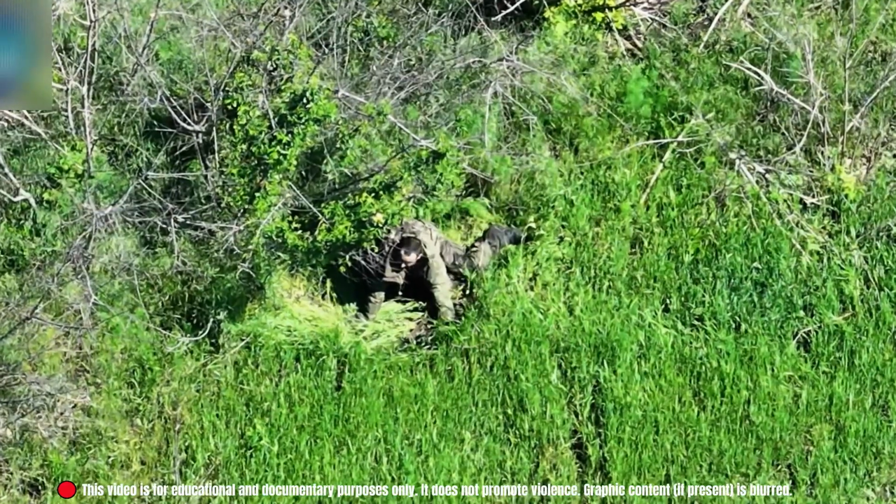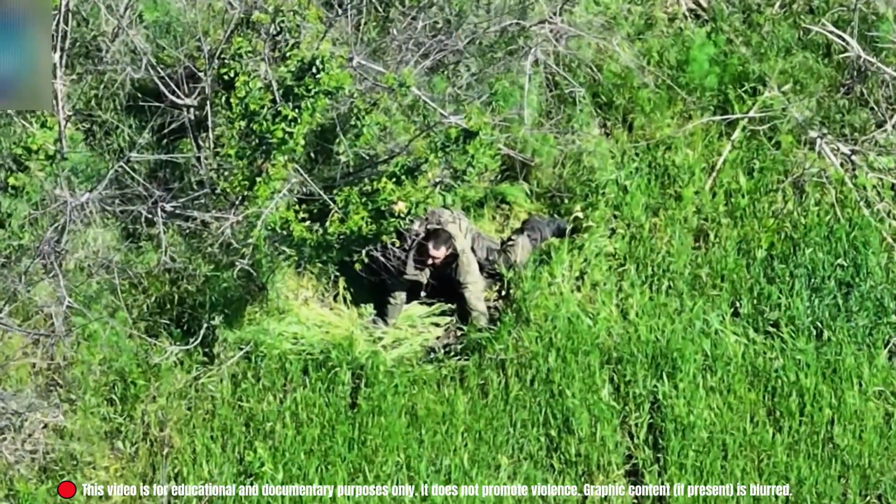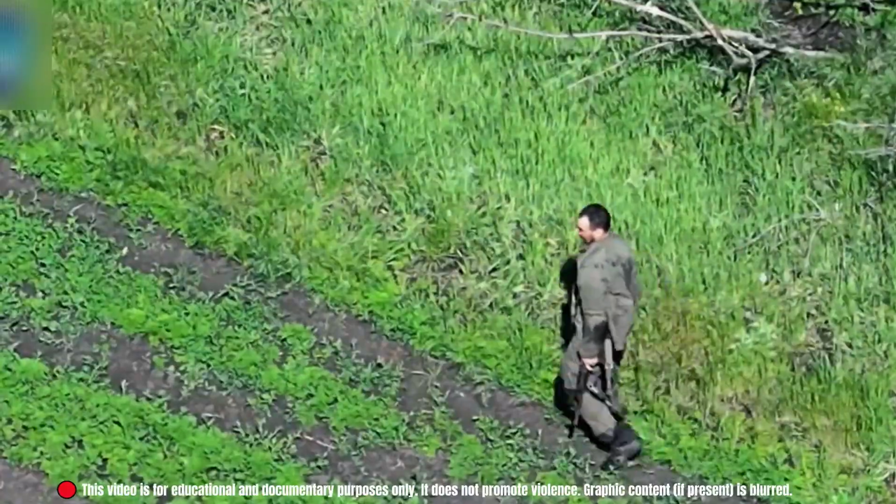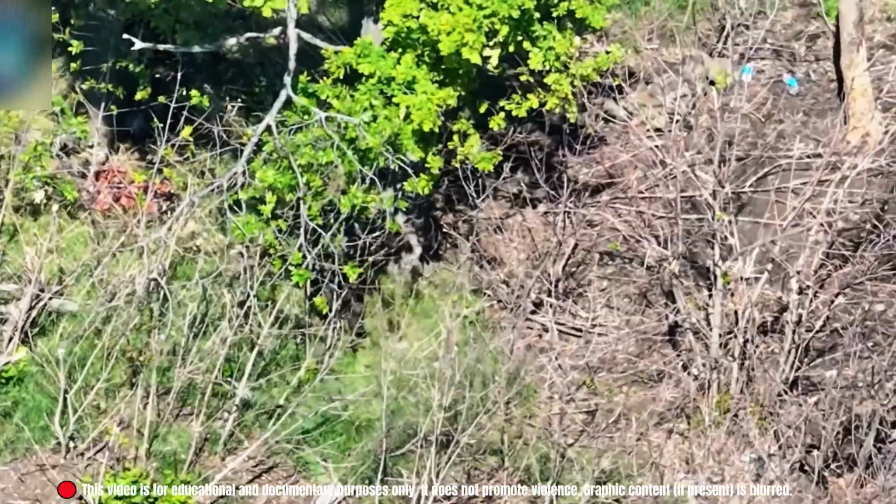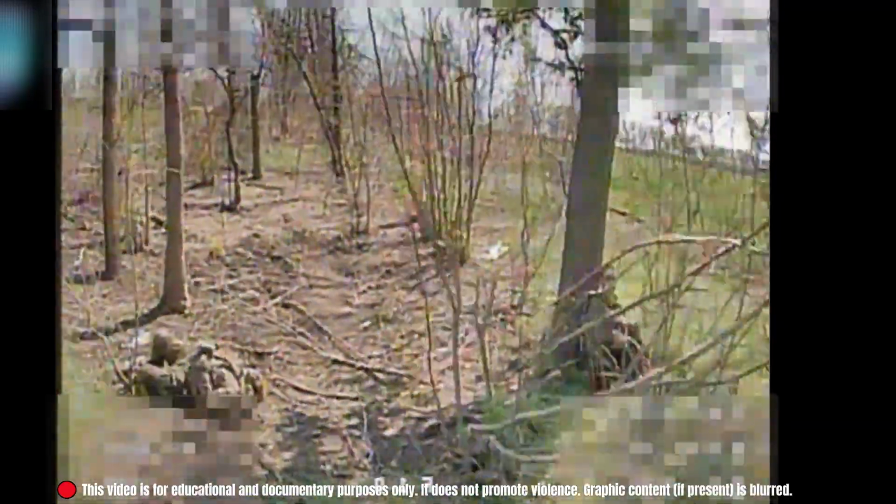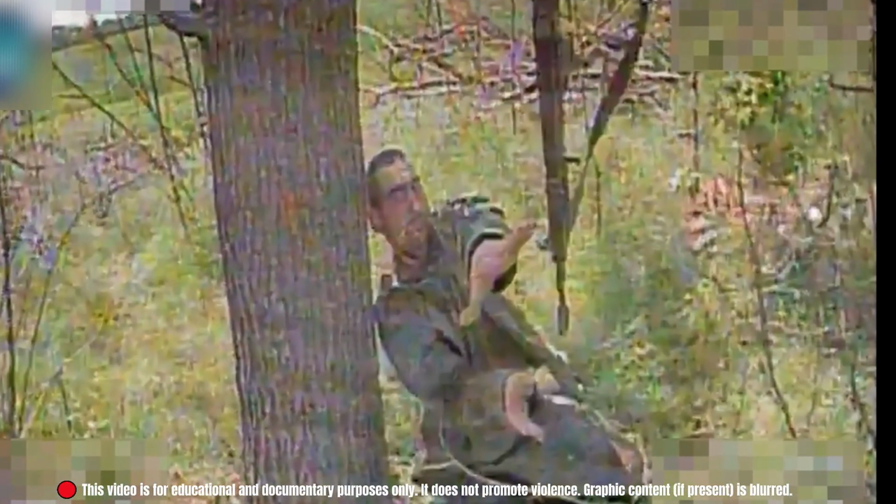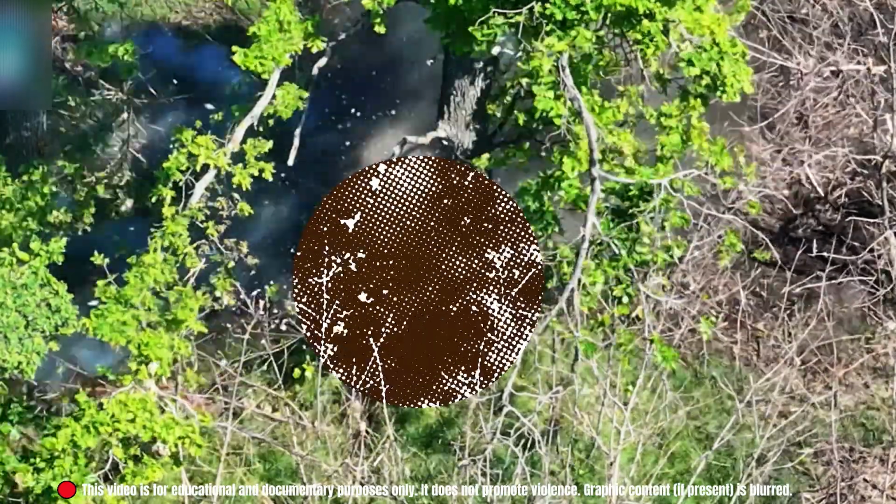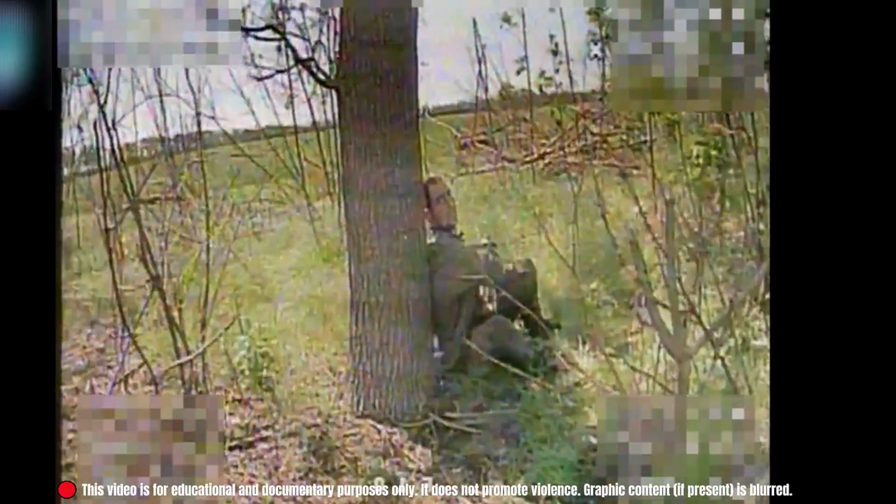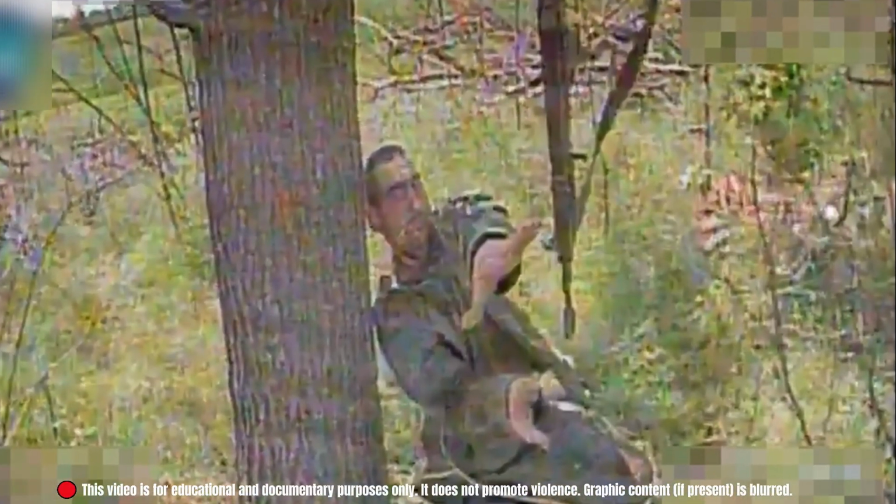In the midday heat, a Russian soldier hid near a green bush spotted by drone optics. Exhausted, he removed his jacket and collapsed beside the road. Moments later, he moved toward a shaded tree, lit a cigarette, and sat down to rest. Moments later, an FPV drone approached low and slow, tracking every breath. He raised his hand. Then, in a last-second act of defiance, threw his rifle at the drone. The drone didn't flinch. It closed in. A direct strike followed. The target was neutralized instantly. Even desperation was ineffective. He never saw it coming, not even in his sleep.